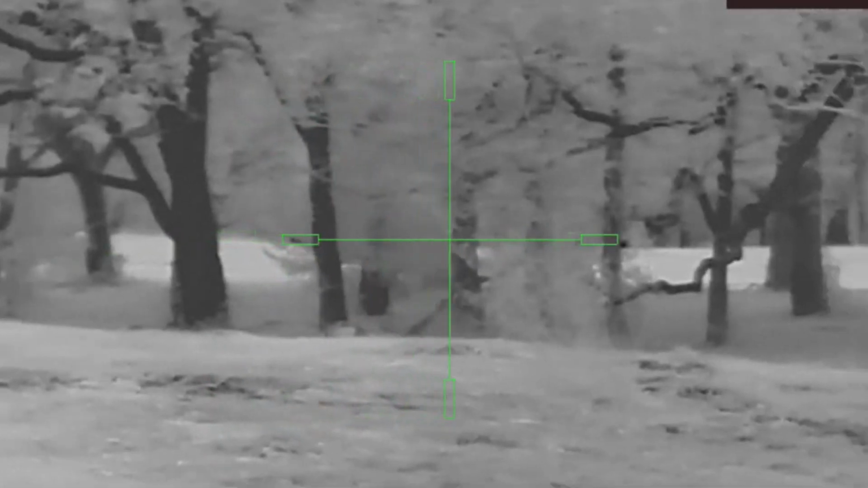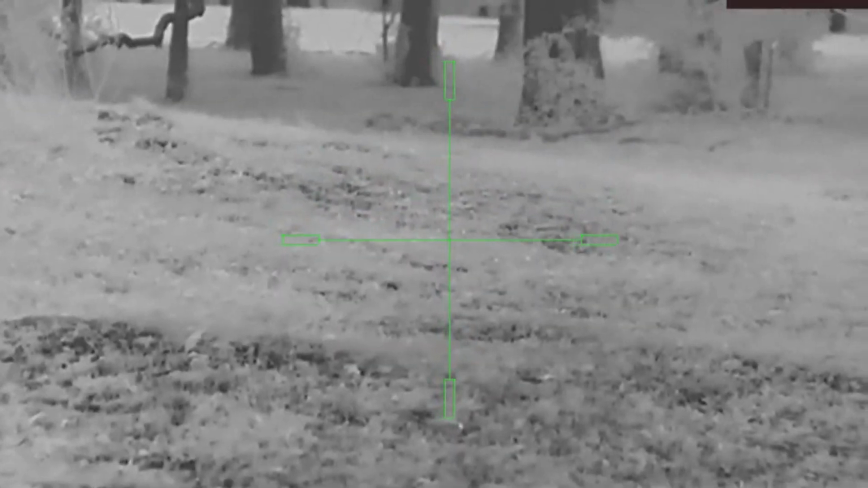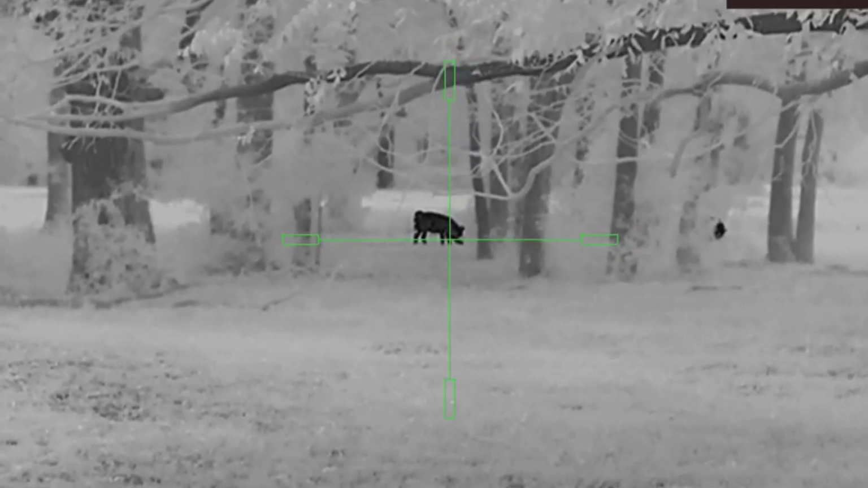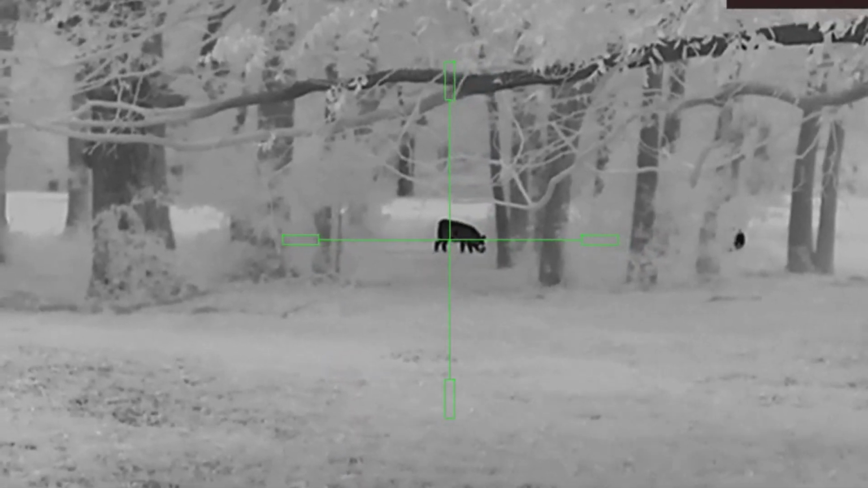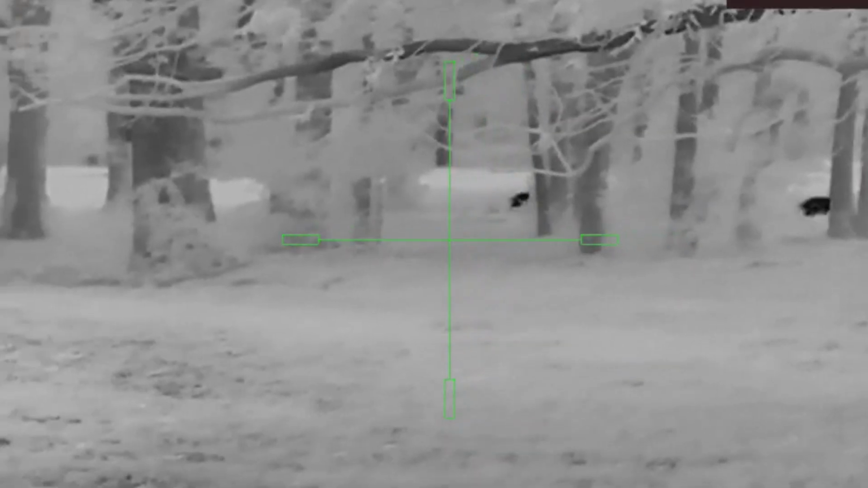So an exciting evening hunting. We didn't get a hog, we didn't get a coyote, but we're going to be back out there. It's only 1 mile from my house, so we've got some plans coming up in the very near future to put some pork on the meat pole.